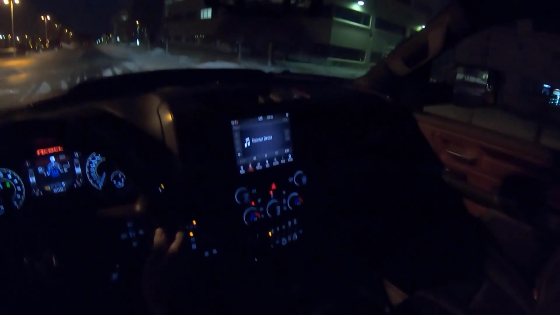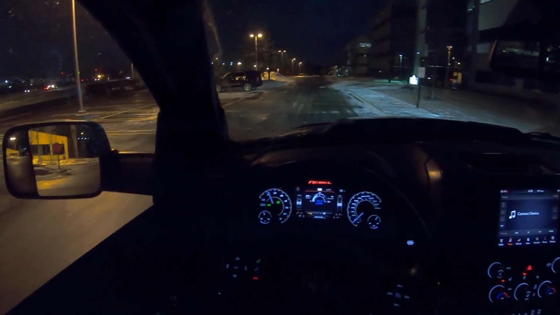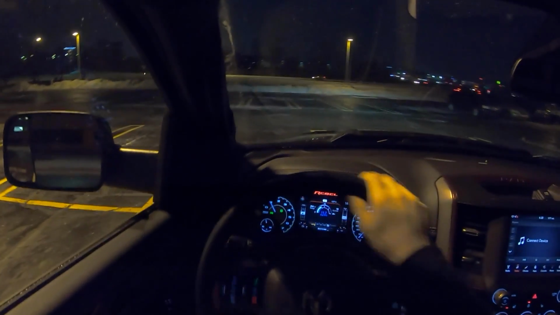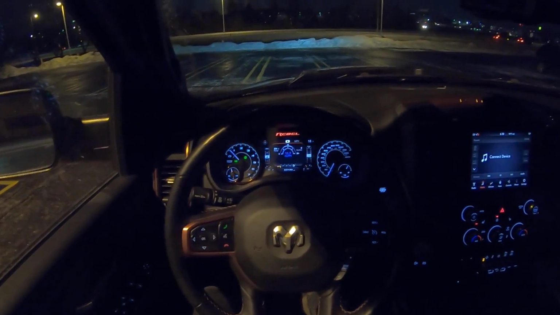Alright guys, so that kind of sums up my experience this week on the Ram. Overall, really good truck. Love the way it looks. I feel like there's maybe a little bit of untapped potential here that I would like to see Ram put to use. I want a really badass off-road version of this truck with good suspension and just a little bit more exhaust note. Even the power level is I think quite acceptable. Of course, I'm never going to say no to a Hellcat motor, but honestly, it wouldn't be able to put its power down.